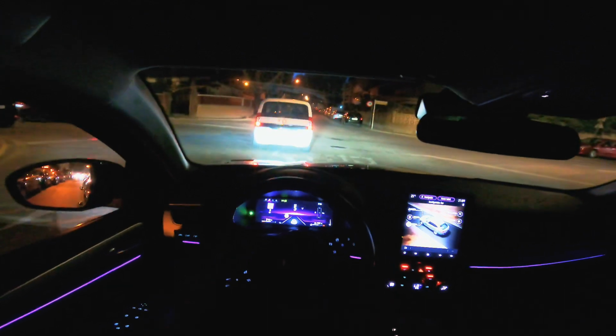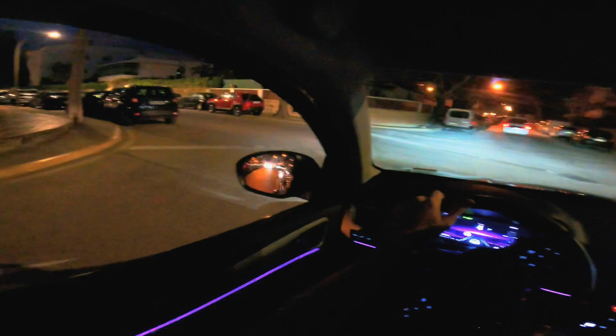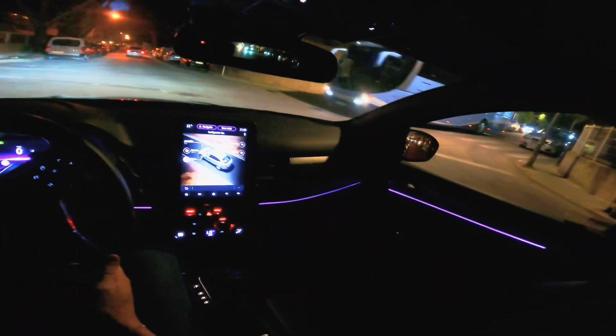I really like this LED lighting on this car. It's very good. You can see everything.